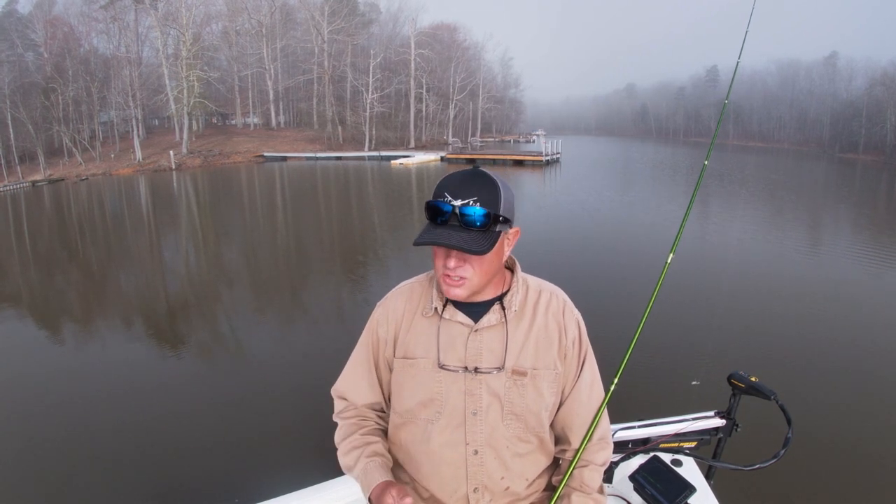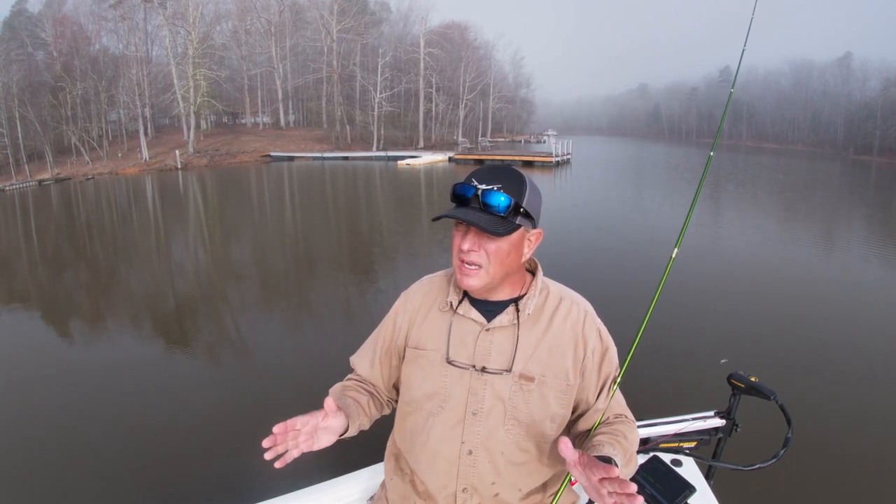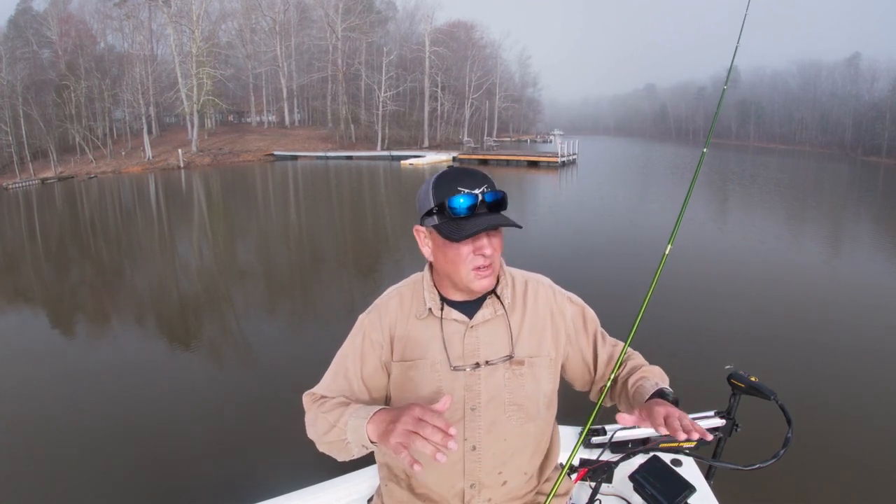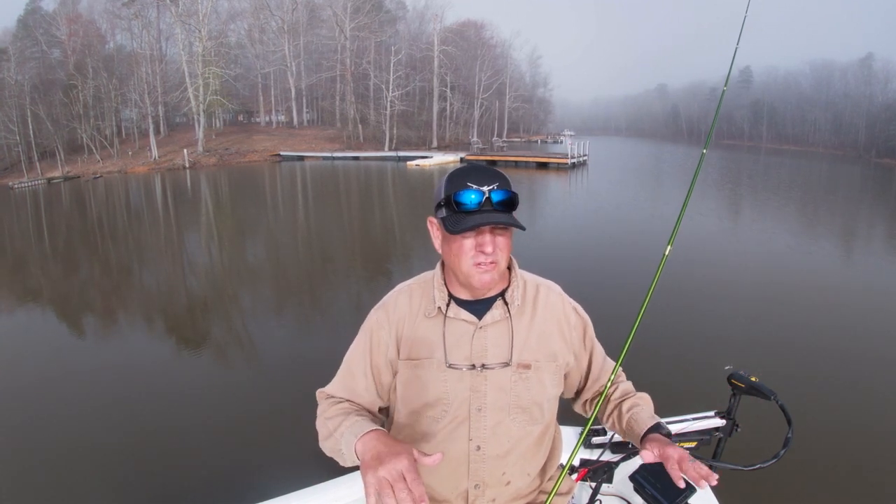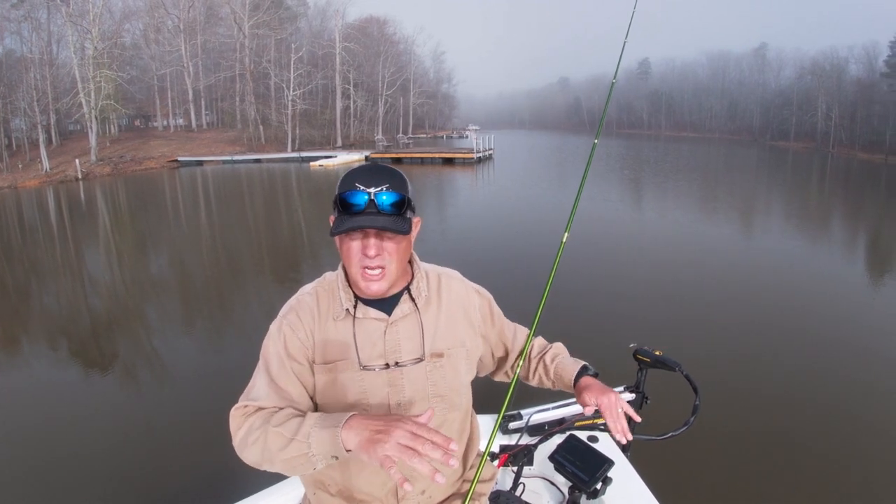I located some structure. There's a few small crappie in the structure, but nothing big. So what I'm seeing right now, since this water's come up and muddied up a lot, I'm spotting these crappie scattered. And they're just following these small schools around. I just caught that fish. There were 2 or 3 crappie just following a big school of shad.